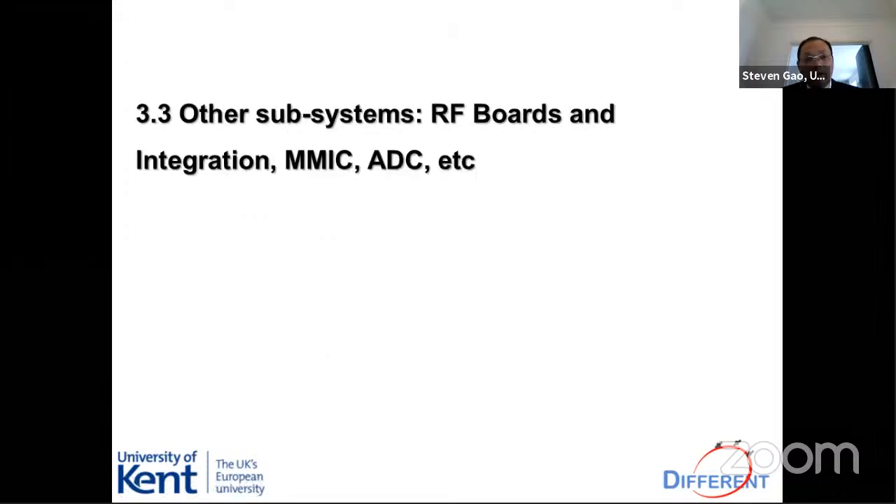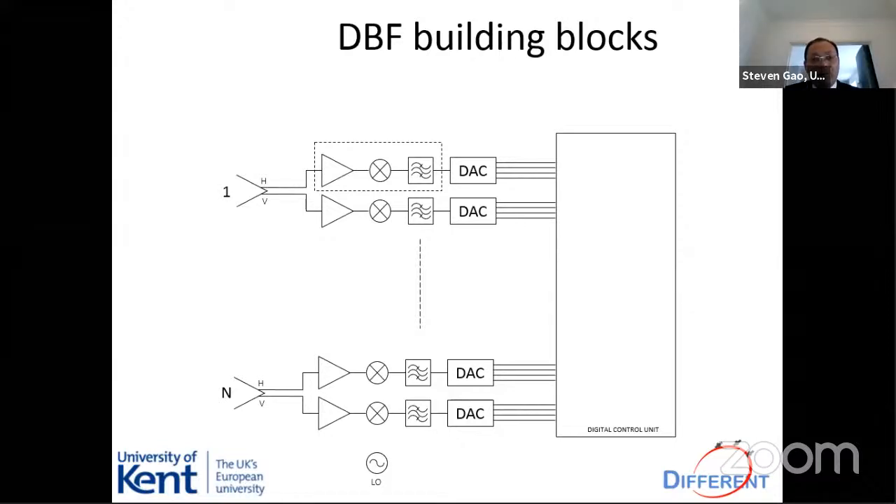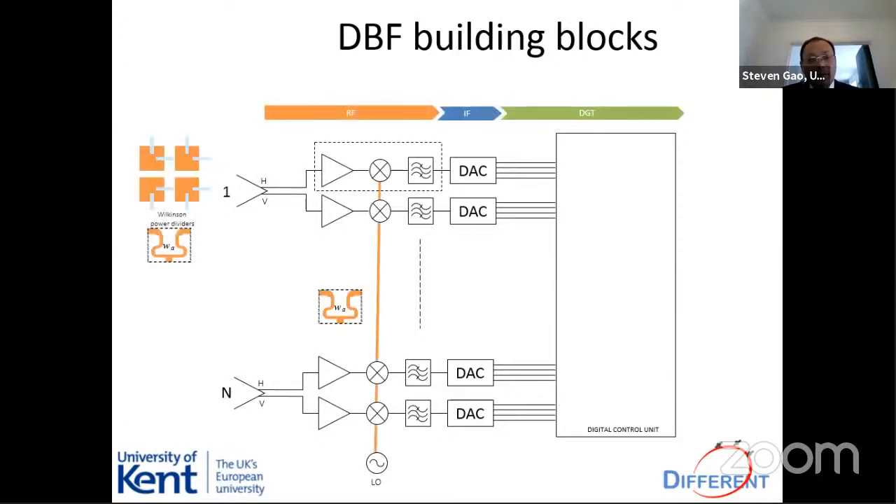Right. Apart from antennas, there are many other systems, for example, RF board, MMIC, ADCs. When you design antennas, you must consider all of them together, because the antenna is not separate. So you need to understand the DBF behind the antenna system. So these are the DBF building blocks. Because we're running out of time, I'm not going into details.